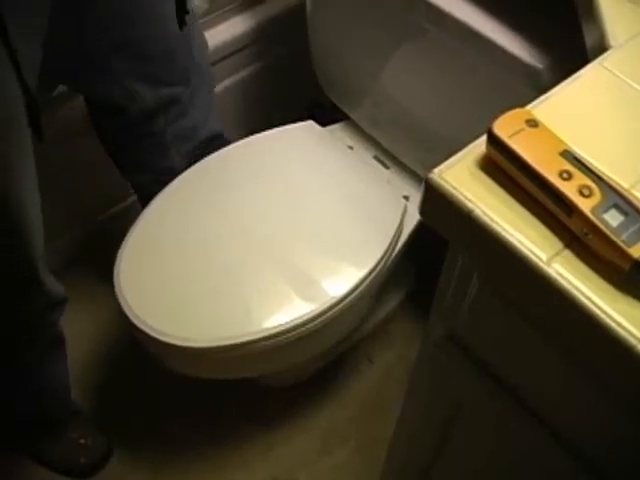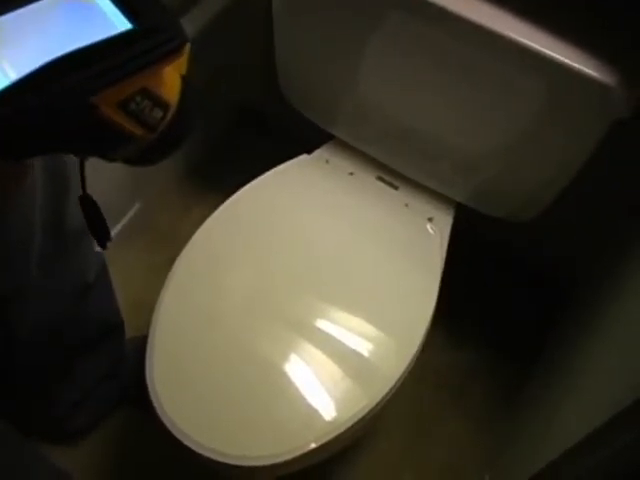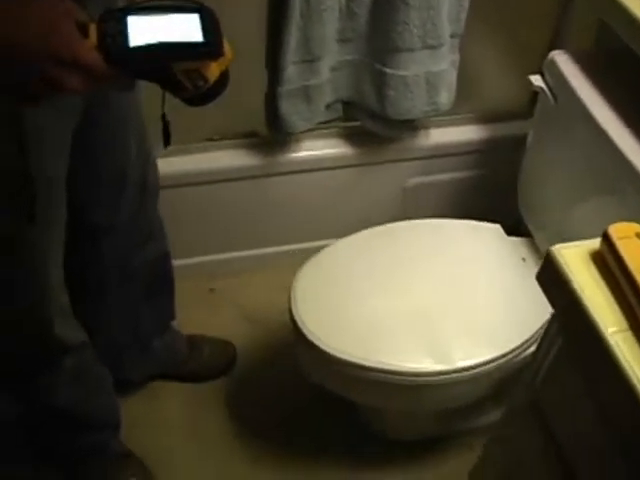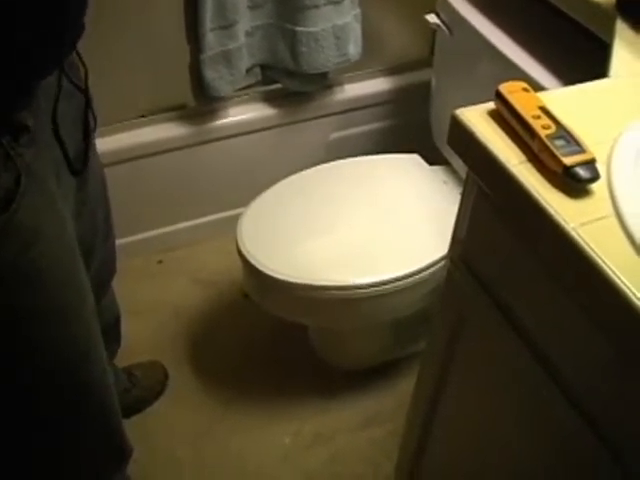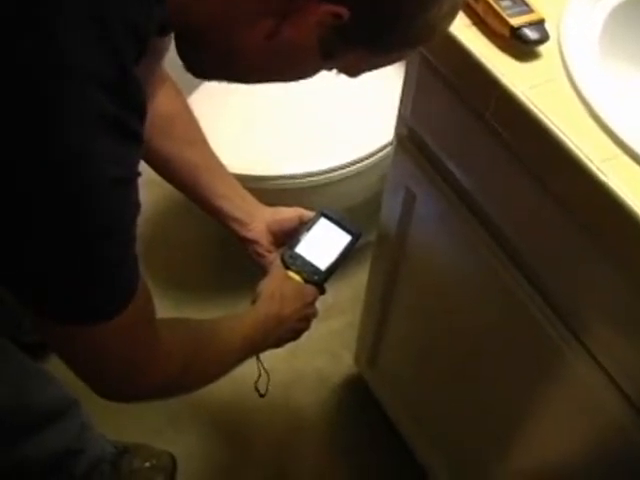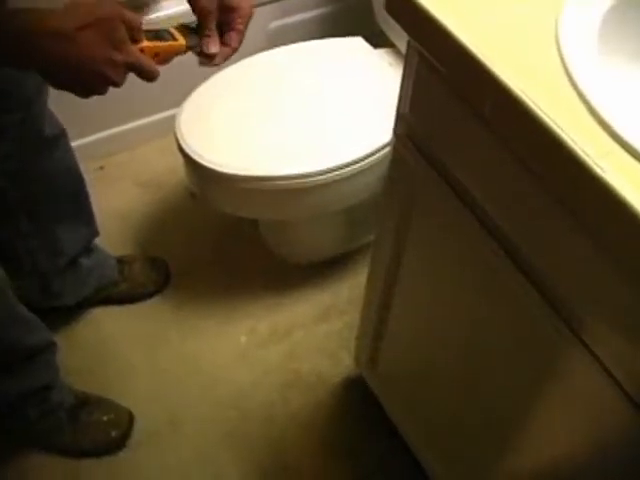The way I do it is I get my foot and I use the side of my leg. I try not to touch the toilet. You know, your health and safety is really important. A glove actually would be nice, but you really can't touch anything wet with your glove on. So an infrared camera, once again, comes in very easily. I can very easily see that there's a watermark at this area and that the toilet is definitely leaking. But remember, be quiet, be calm, and then confirm if you can.